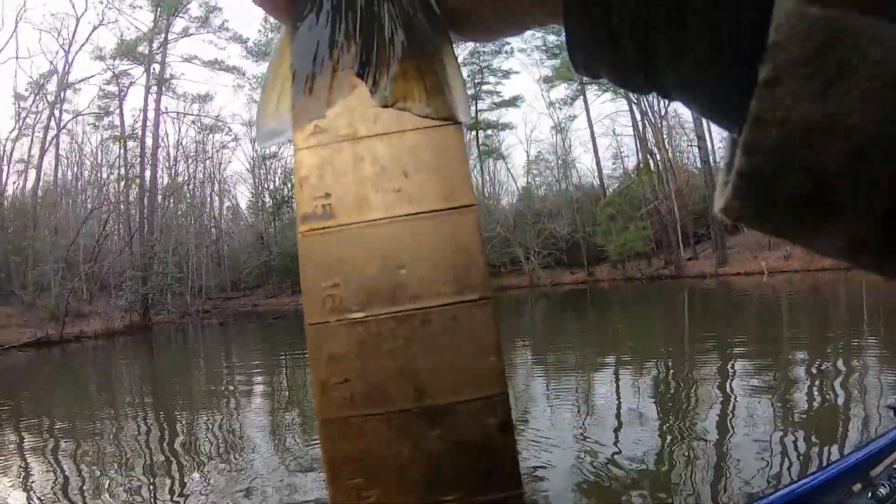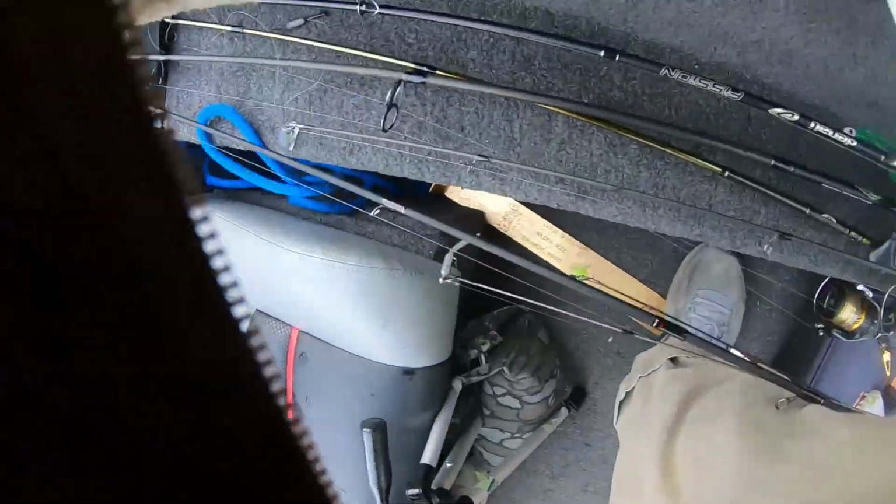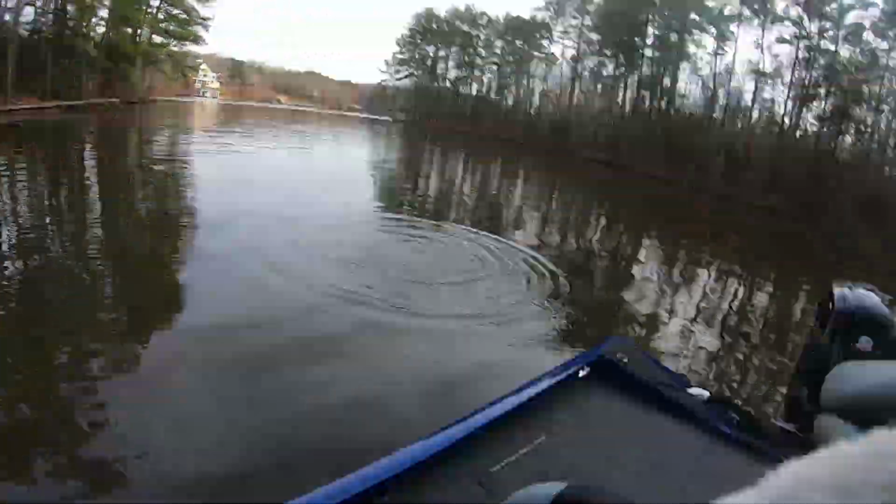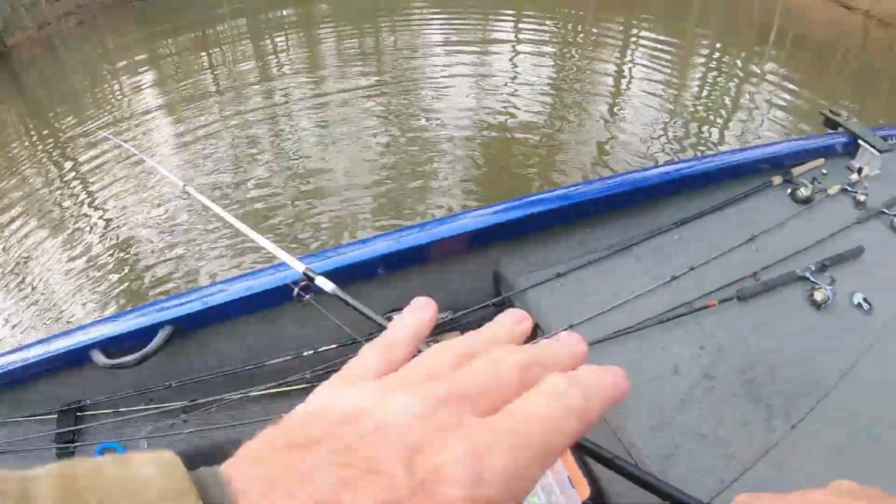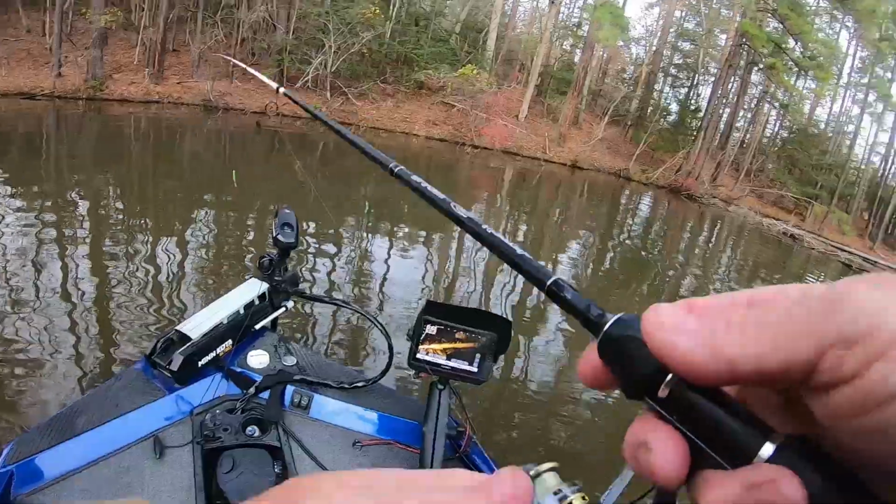Guys, look here. He's 14 inches. All right, 14-inch bass. See, they're for you. That's the size of most of these. Look here. Jump in the boat, big boy. I'm catching 14-inch bass on a 4-pound test line and a light action rod. That's fun.